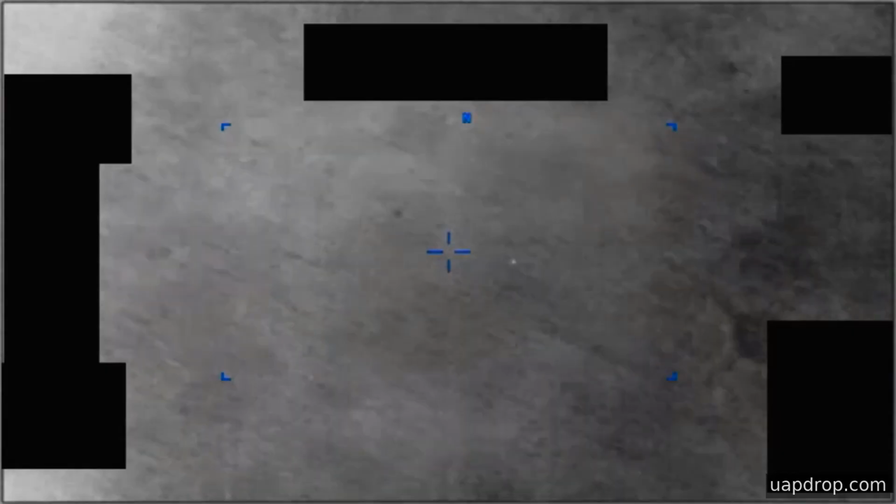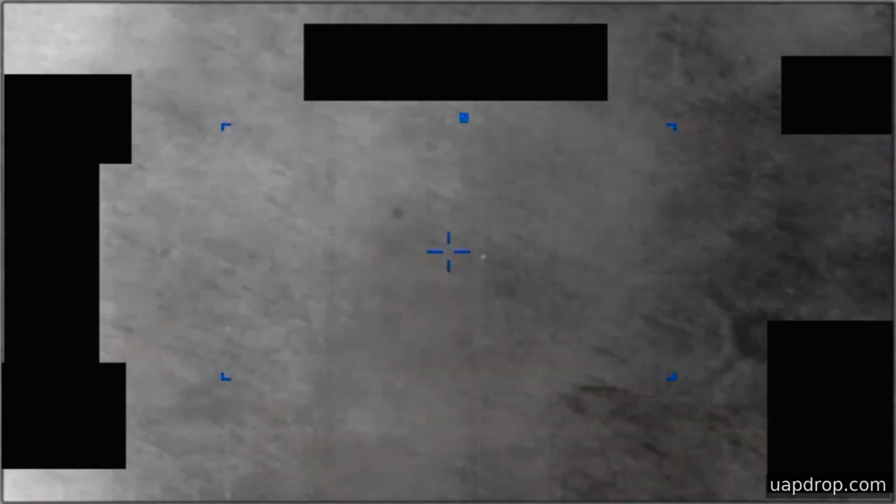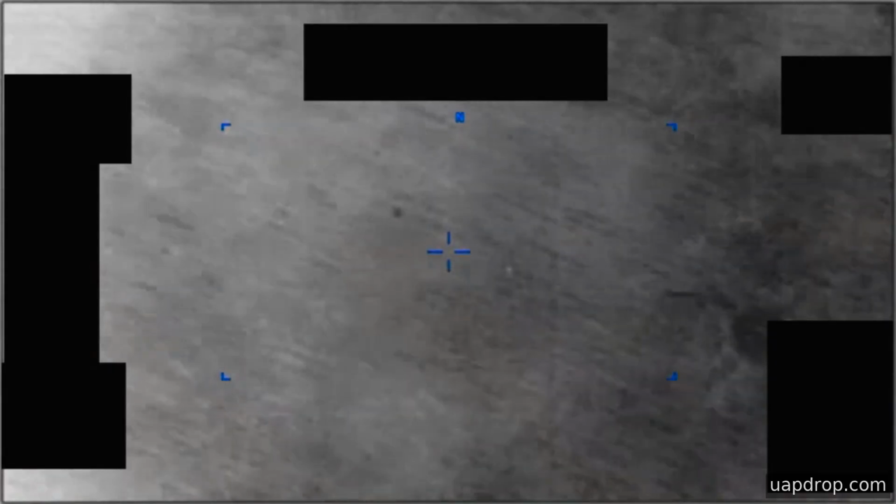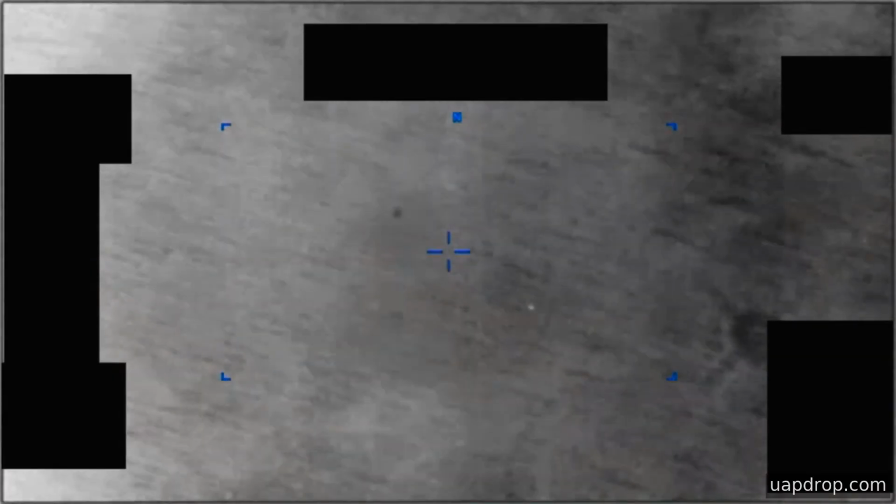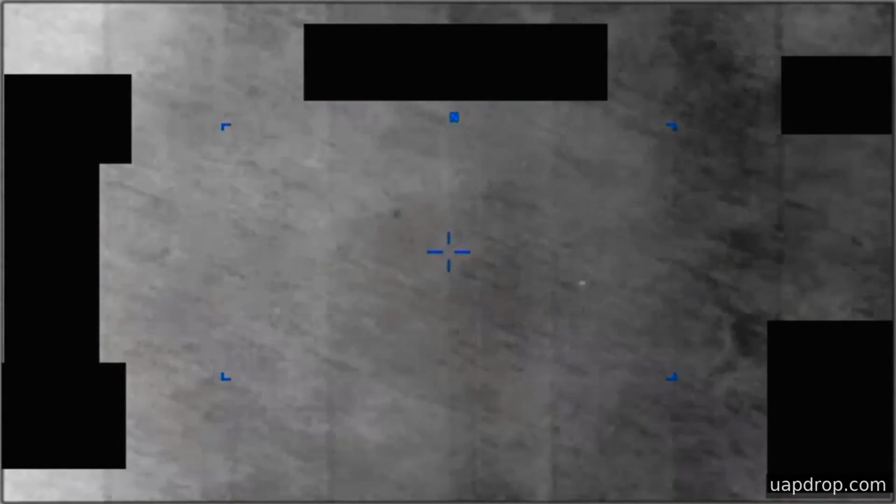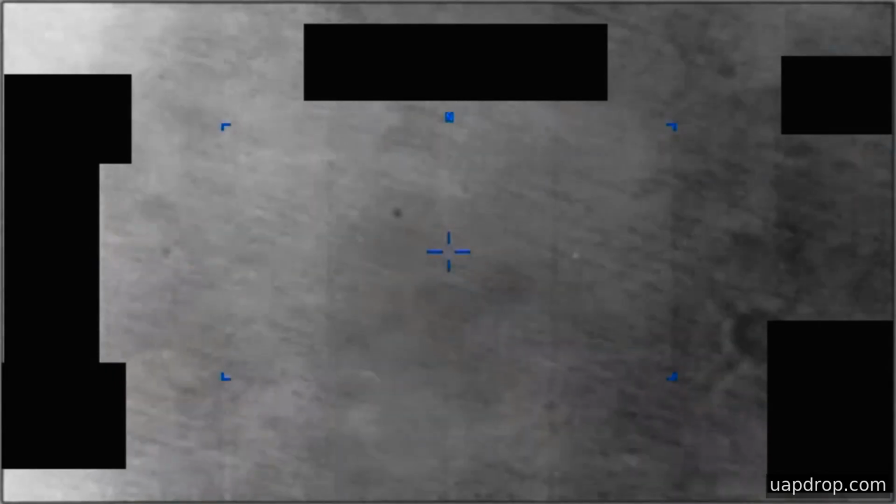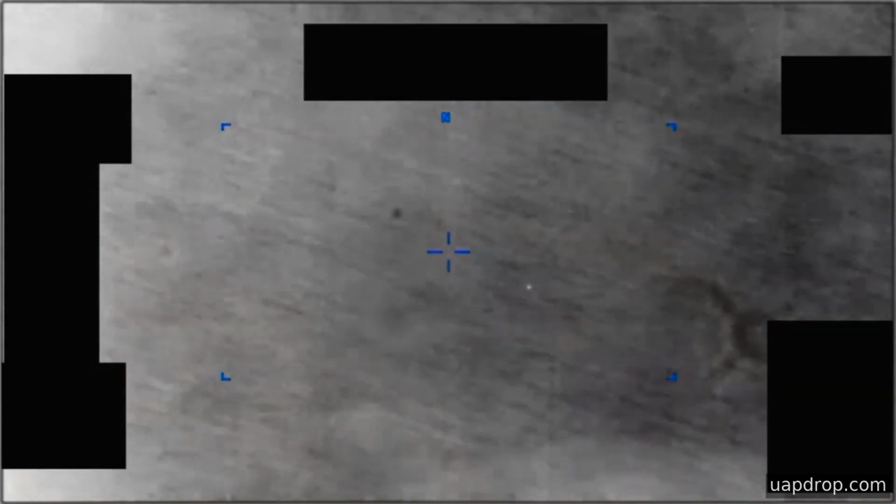Visual behavior in the clip consists mainly of brief transits across the scene, repeated entries from the frame edge, and a period in which the sensor operator adjusts zoom and tracking while maintaining lock on a single target. There is no single moment in this clip that offers a clear shape or a sustained, unambiguous signature. Instead, the record is a sequence of low-contrast returns against a background with the sensor changing magnification and aim.